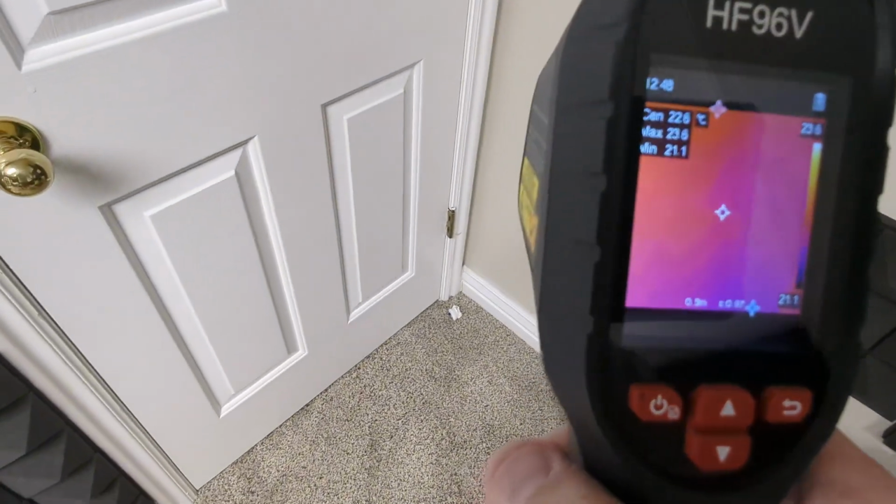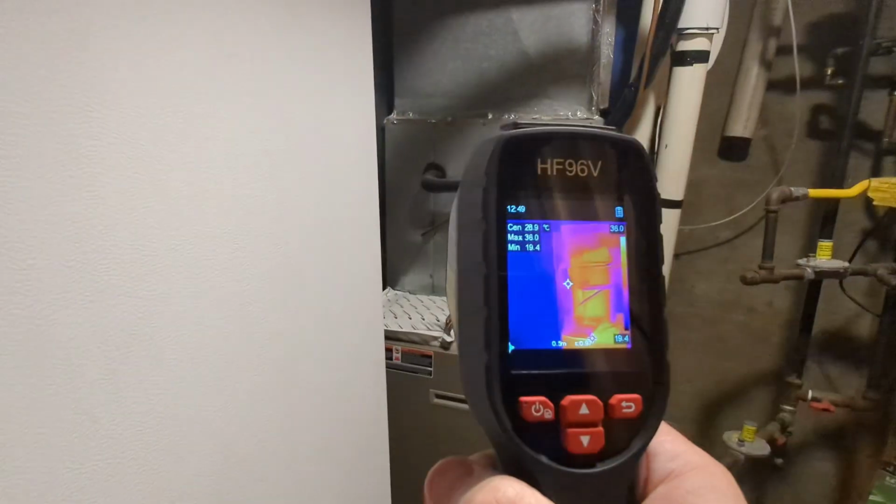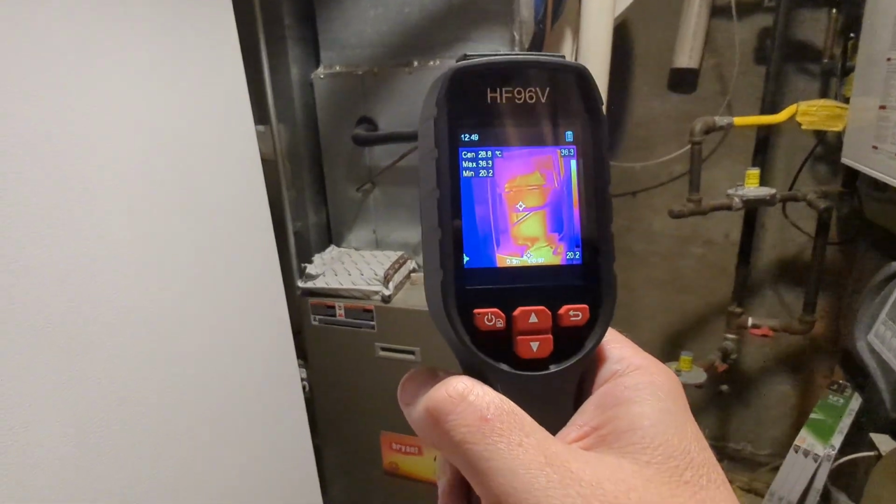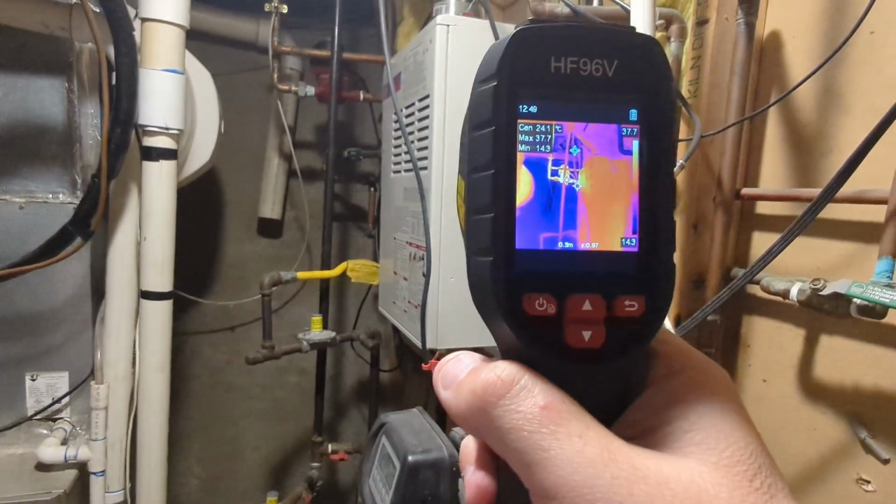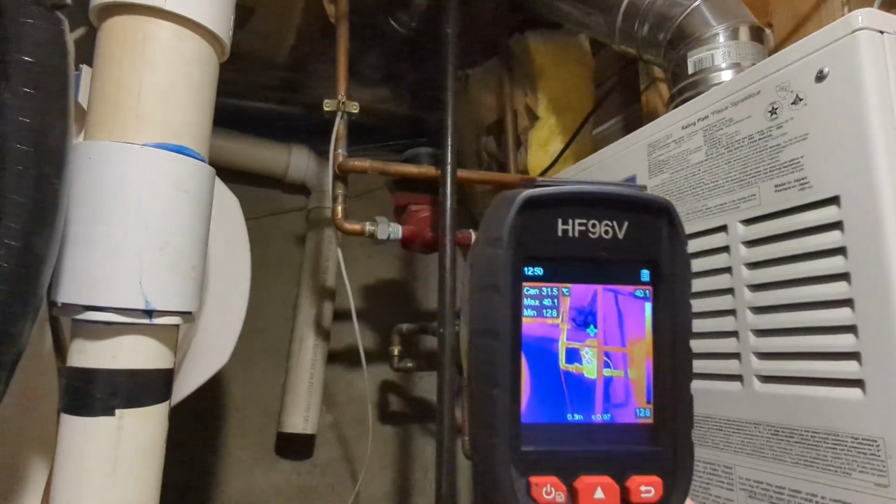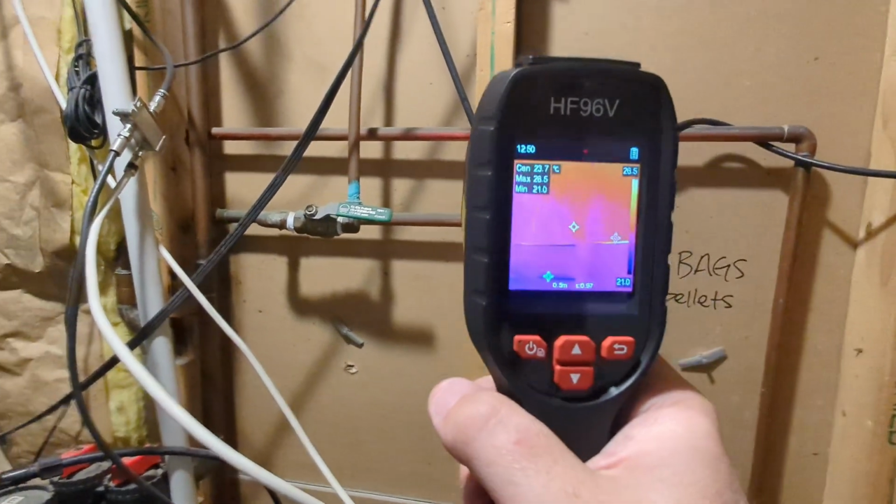So let's go in and get some pictures of some pipes and different things like that so you can see which one's running which. Okay, again, you can see we've got our furnace here. We're going to jump over to our water heater, and as we go up, you can see which pipes are running hot water, which are running cold. And we get back over to more pipes.